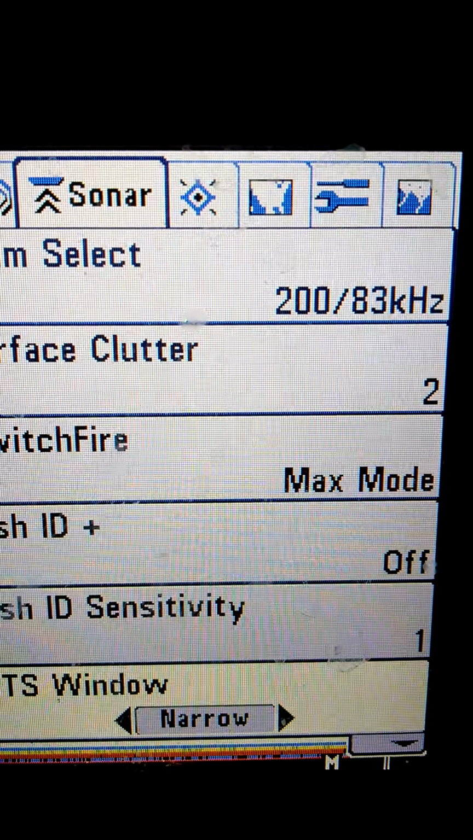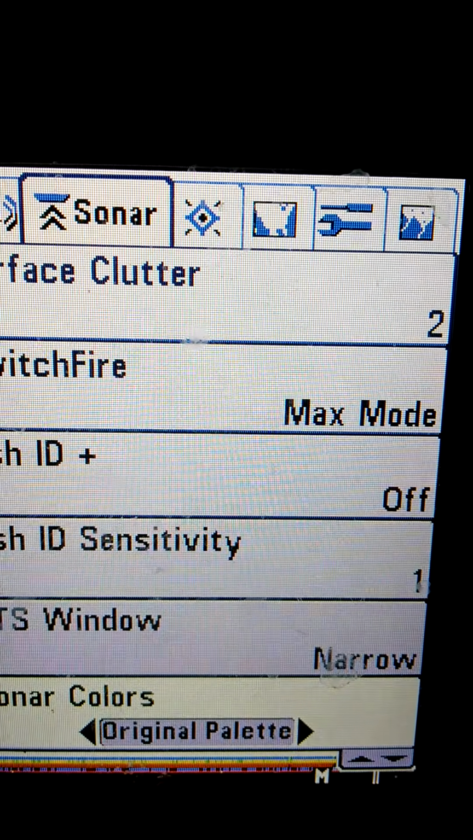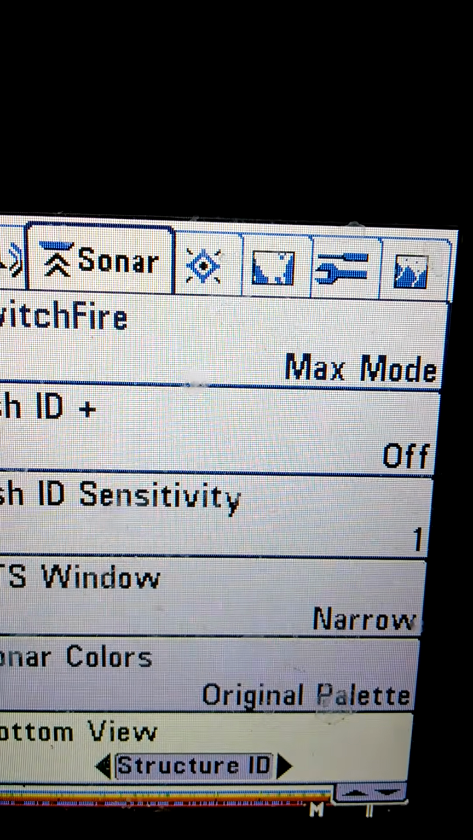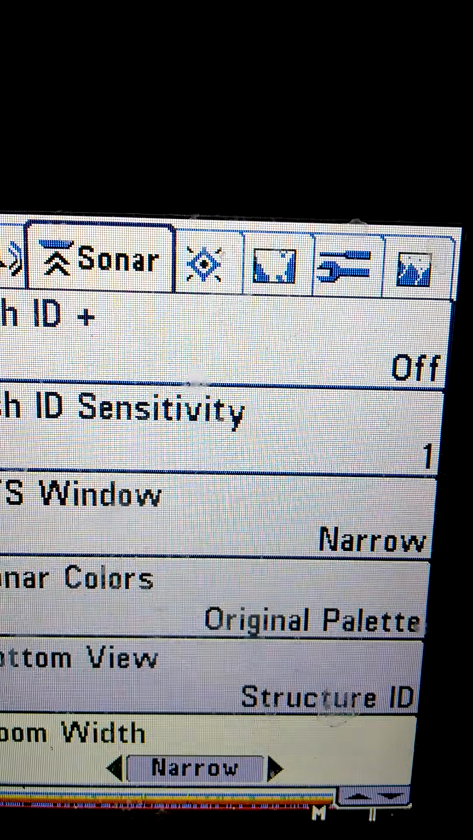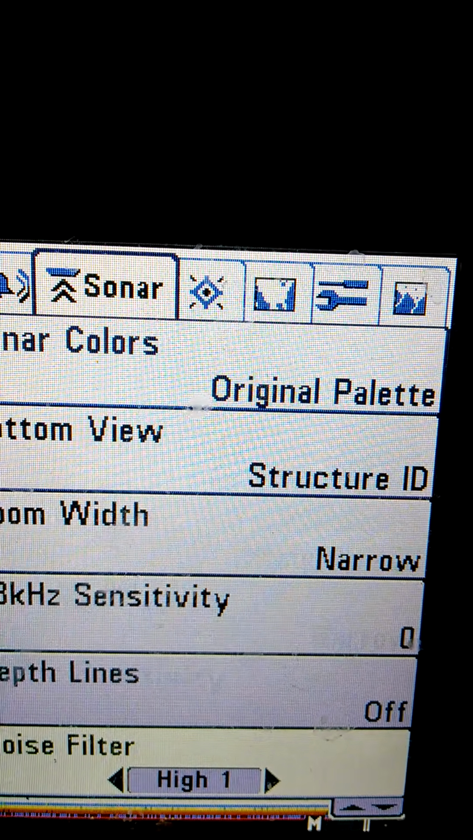RTS window, real time window. You'll see it on the right side of the sonar graph. Run that narrow, down, original palette. Bottom view, I run the structure ID. Zoom width, narrow. Sensitivity, I leave at 0. Depth lines, I leave off.